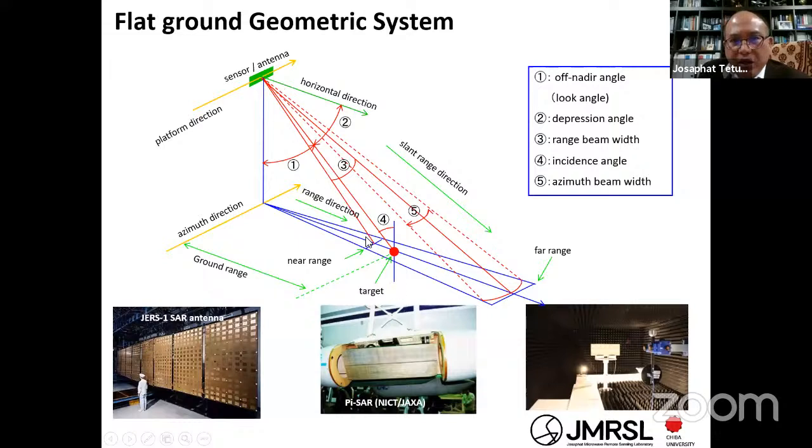And next, here are the near range, the far range, and also the range beam, which is also very important. And then the azimuth beam itself. This beam width depends on the antenna size. Like I mentioned, if the antenna size is big, the beam is small, but if the antenna size is small, the beam is large.